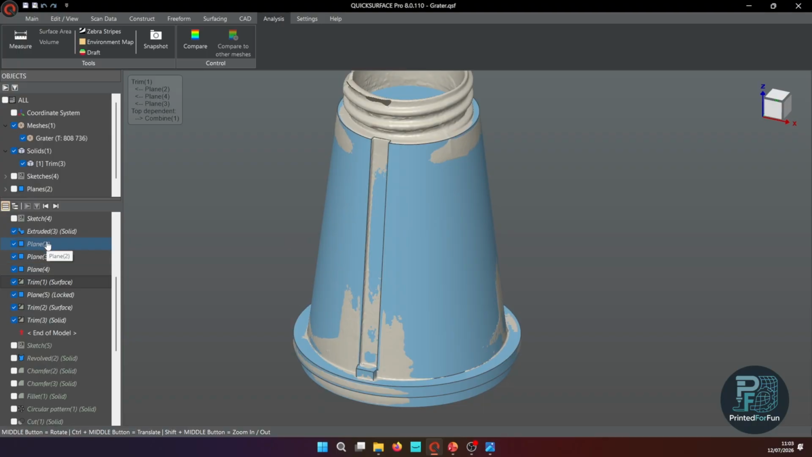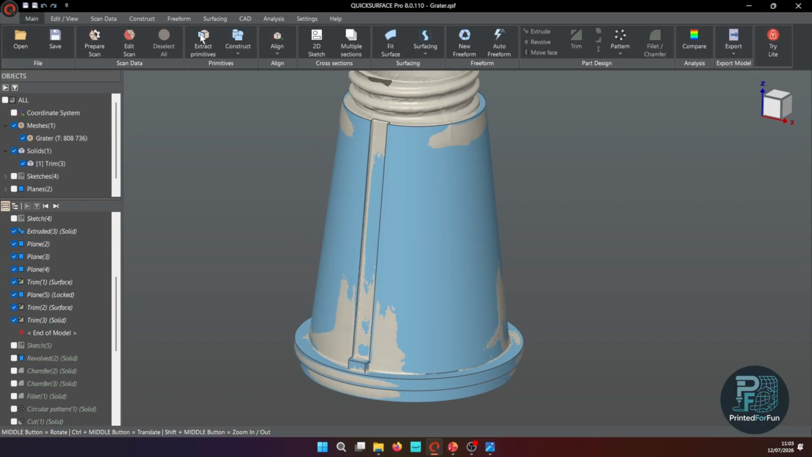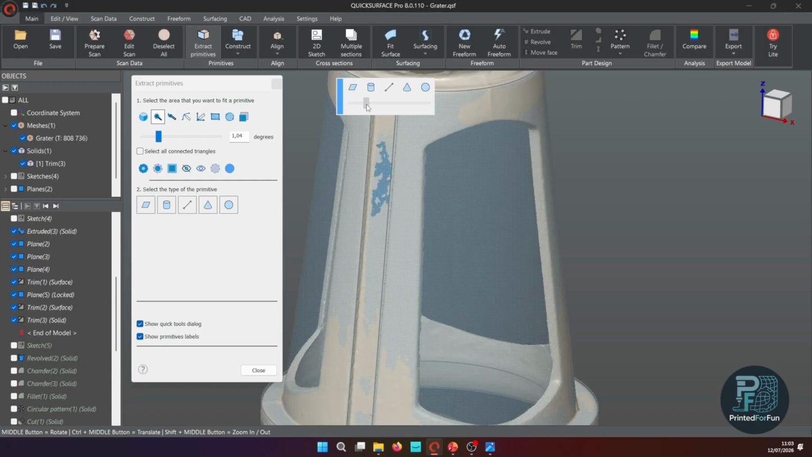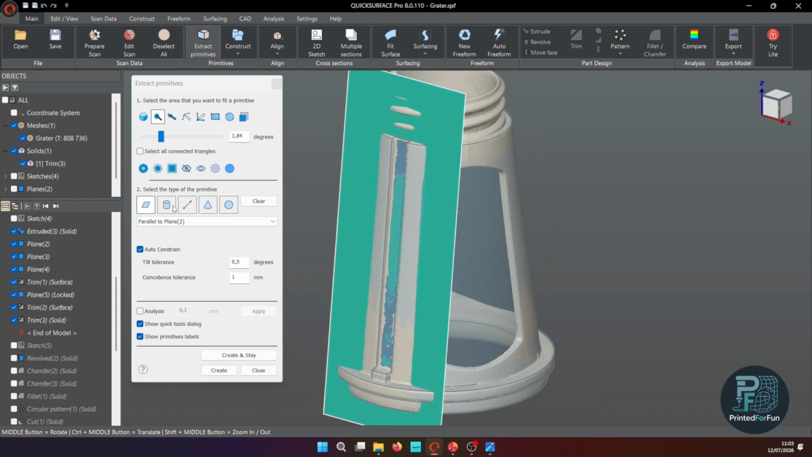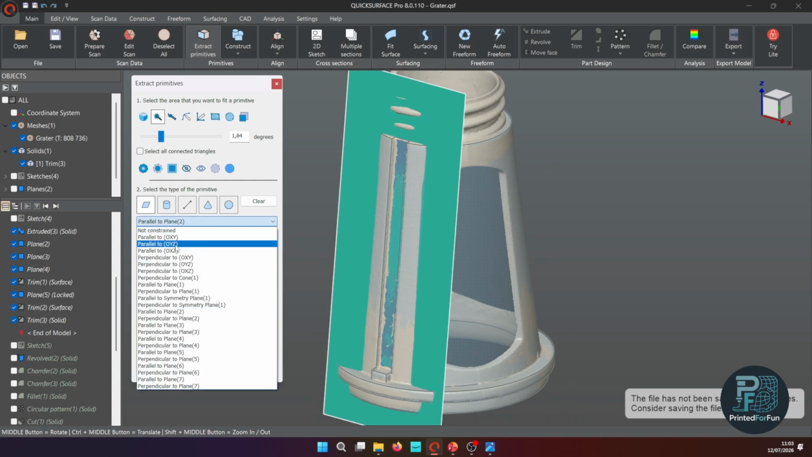For plane fitting, what's important is that, for example, if we now extract a primitive and fit a plane here, you want to have a close look at the constraining, or how it is constrained. So for example, parallel, we will say it is perpendicular to the YZ plane.